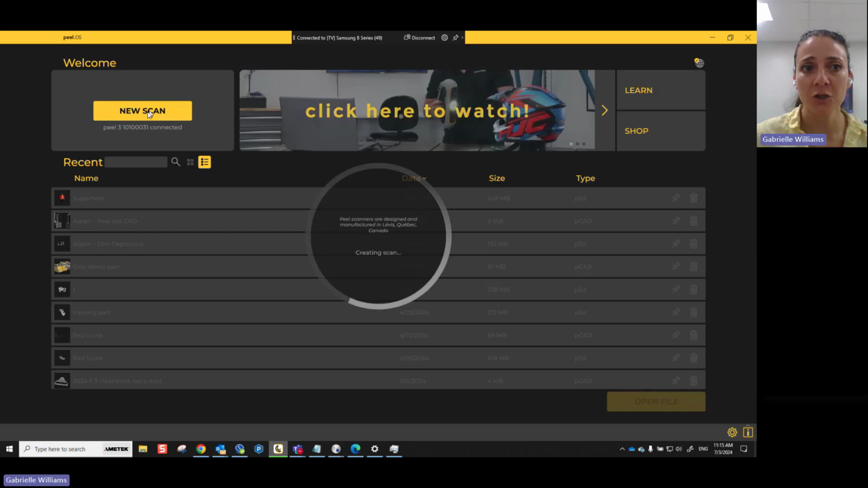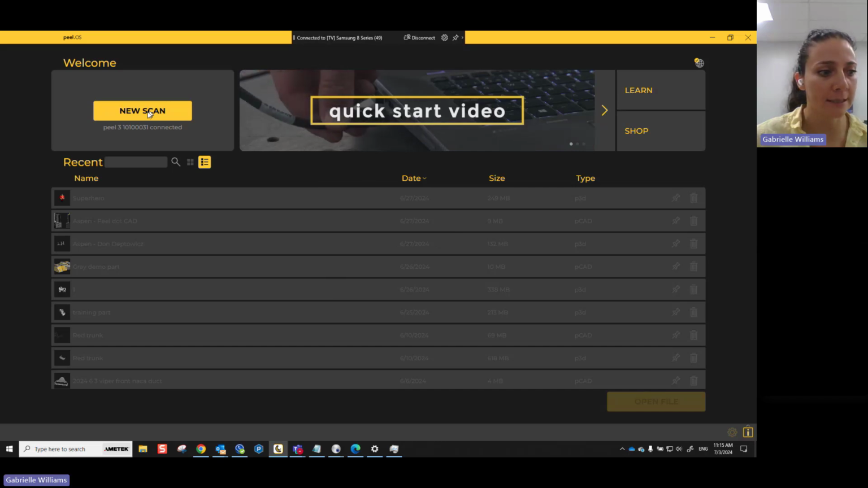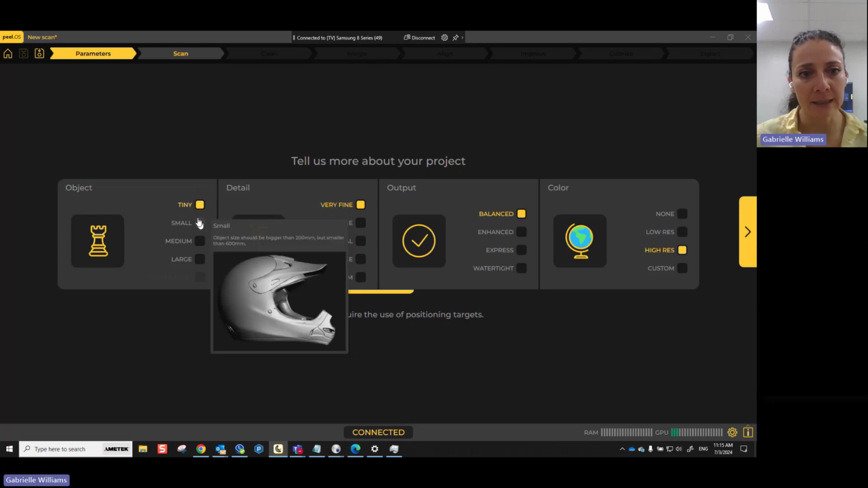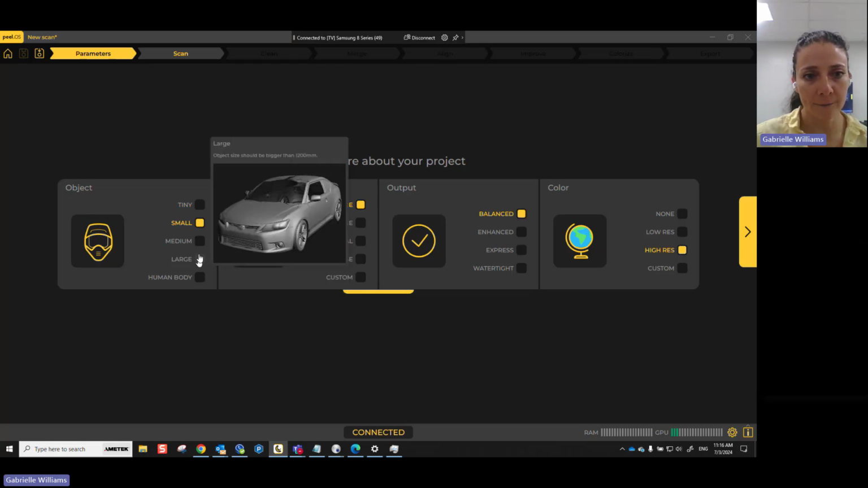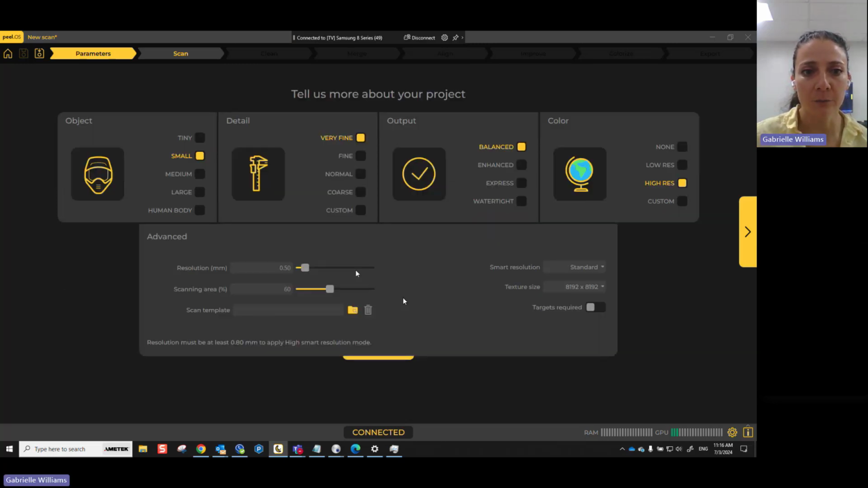And then the first page that's going to show up is the parameters. In the parameters page, you get to tell the software what kind of part you're going to be scanning. It might be a tiny part like a chest piece, something small like a helmet, maybe medium size like a car seat, or large like a vehicle. And then we also have settings for human body. Now all these things are changing the advanced parameters down below.